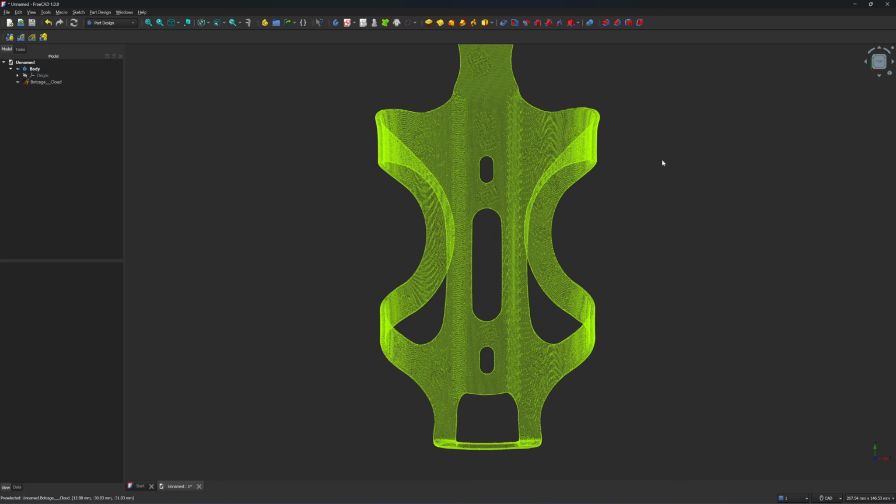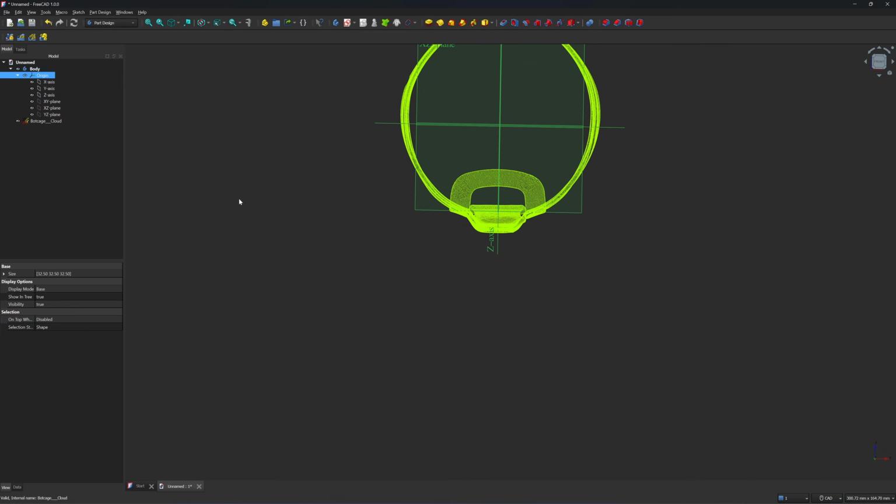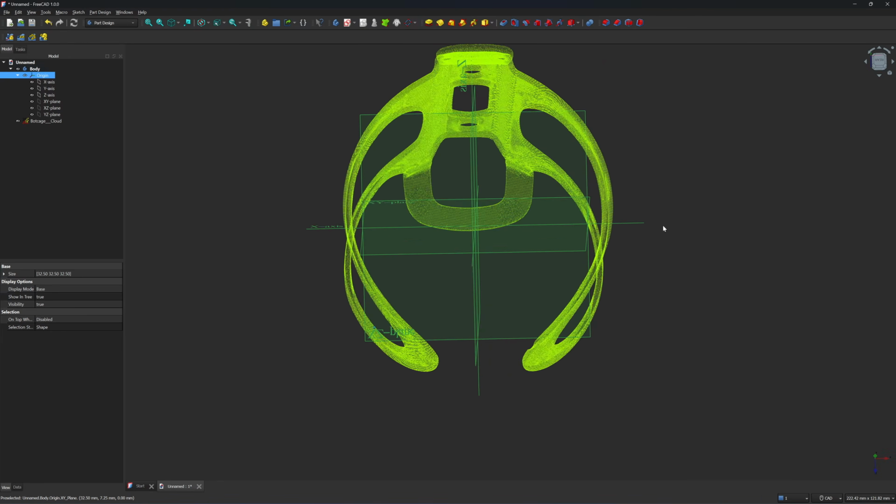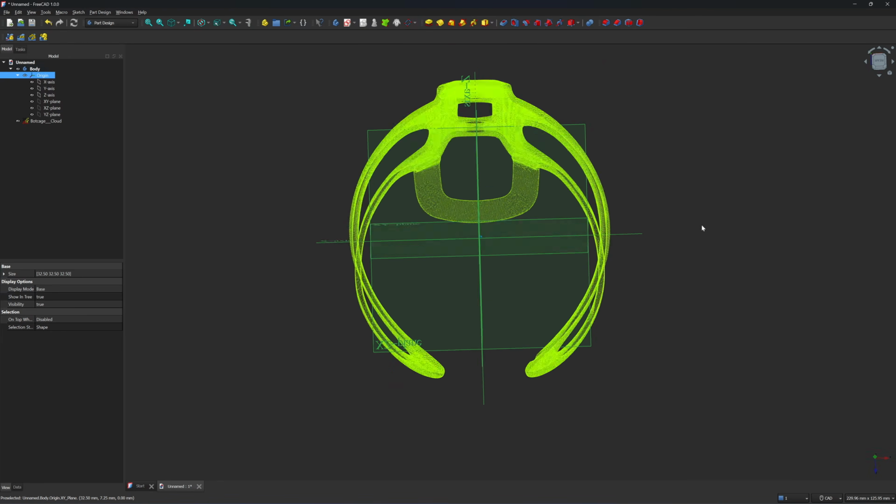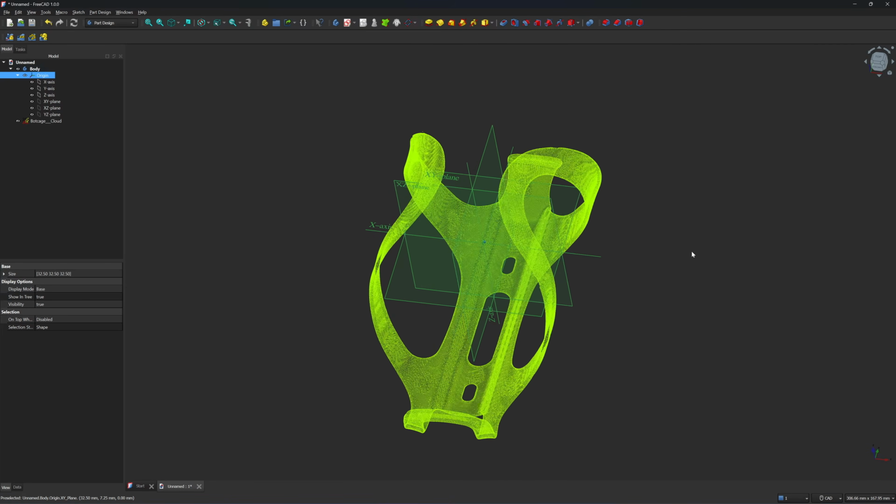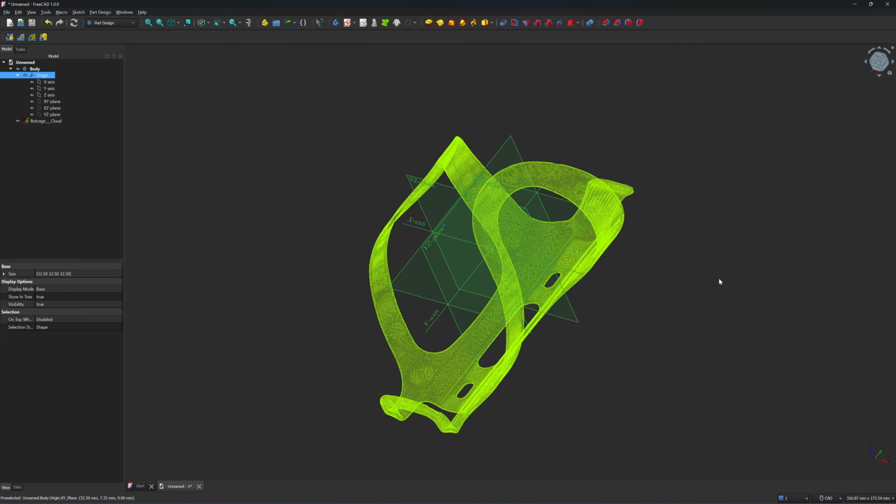And if you look at the top view, it will be aligned to the XY plane. If I turn on the plane here, see, it's all aligned to the XY plane. See, the center of the point cloud is at the origin point of the CAD file, so we can start tracing. I have already made this model, so to make it quicker, I will show you the steps that I took to model this bottle cage.